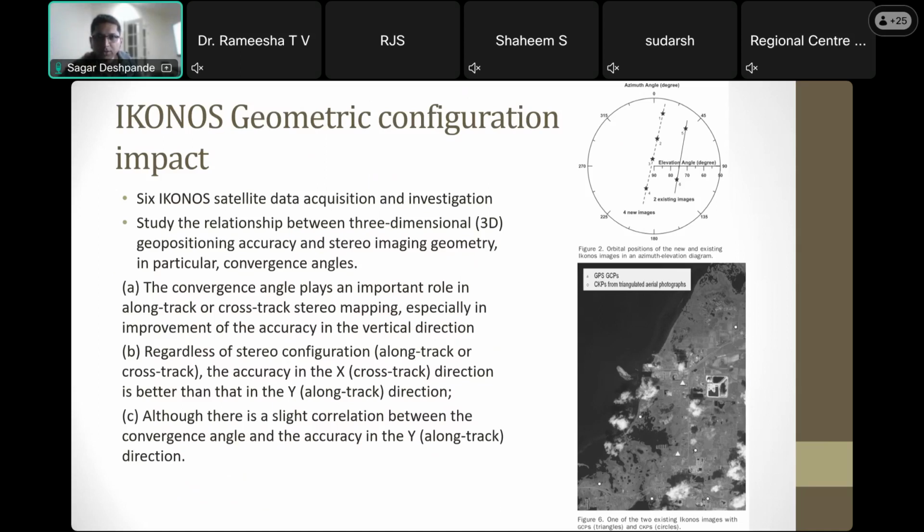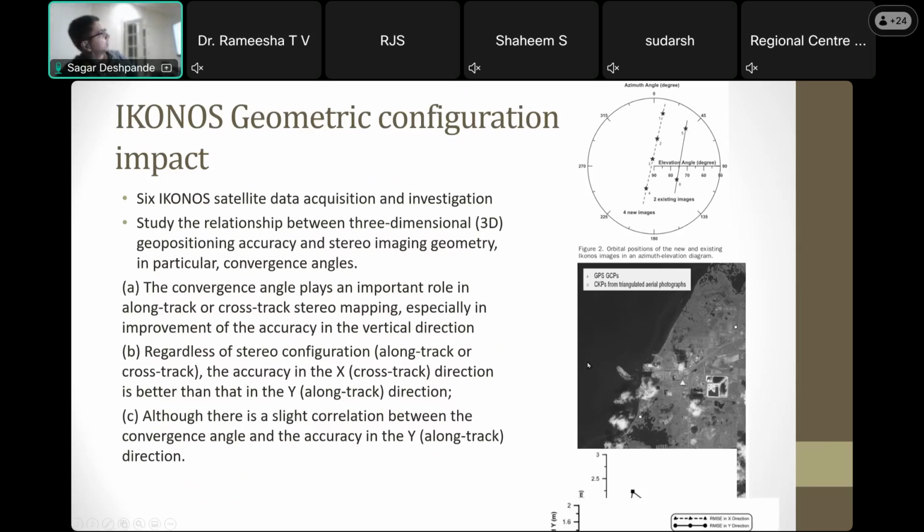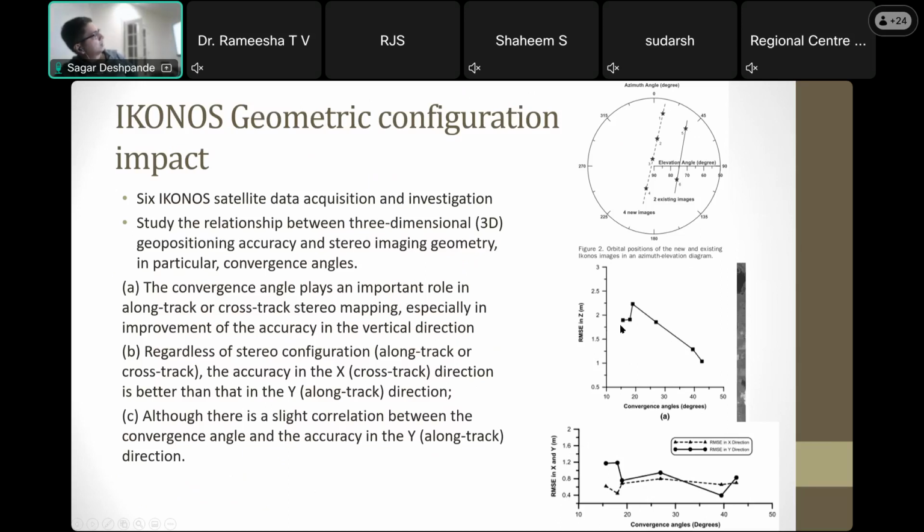So you see these stars on the sky plot here. That's where we got the imagery from Ikonos or GeoEye, and we conducted testing of that area. Now, the area was Tampa Bay, Florida. We had a lot of control data set available, and that was the reason we were using them. With convergence angle, we saw that a wider convergence angle definitely increases the vertical accuracy. That's what we observed here, and also X and Y accuracy varied, not significantly, but still a little bit.